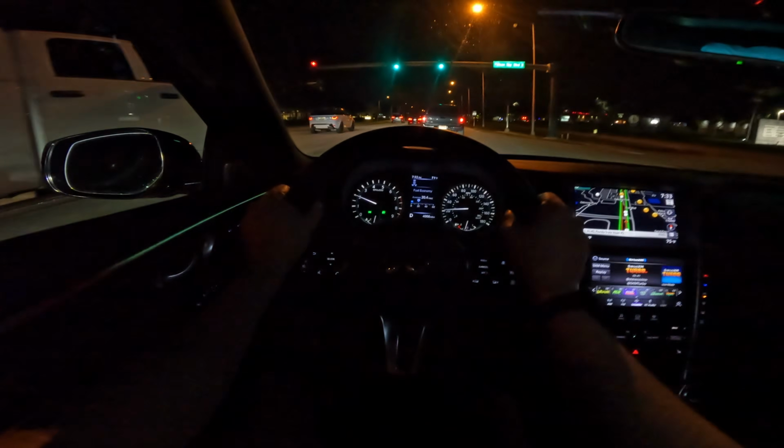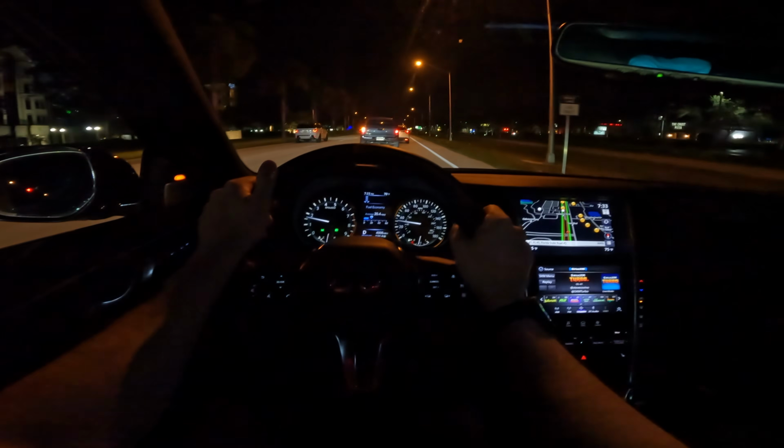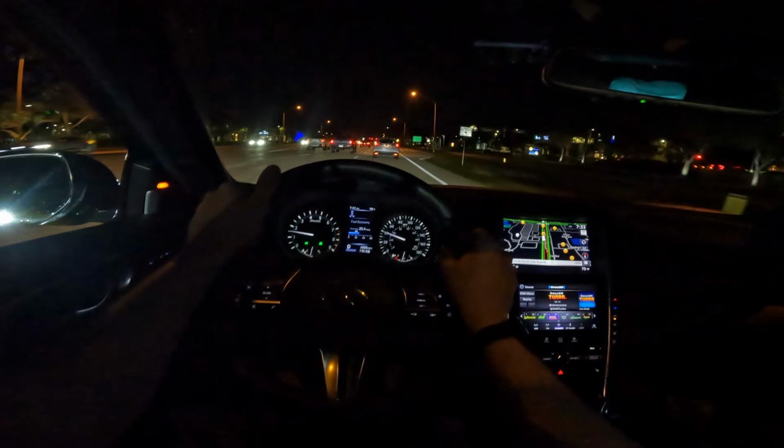Those lights look pretty good at night. The Tacoma and the Dodge pickup truck taillights look terrible, but you know, not everyone can look as good as the Range Rover. Oh, we got the old HRV in front of us. I love seeing, it looks like a Tesla Model S possibly in front of the Tacoma.